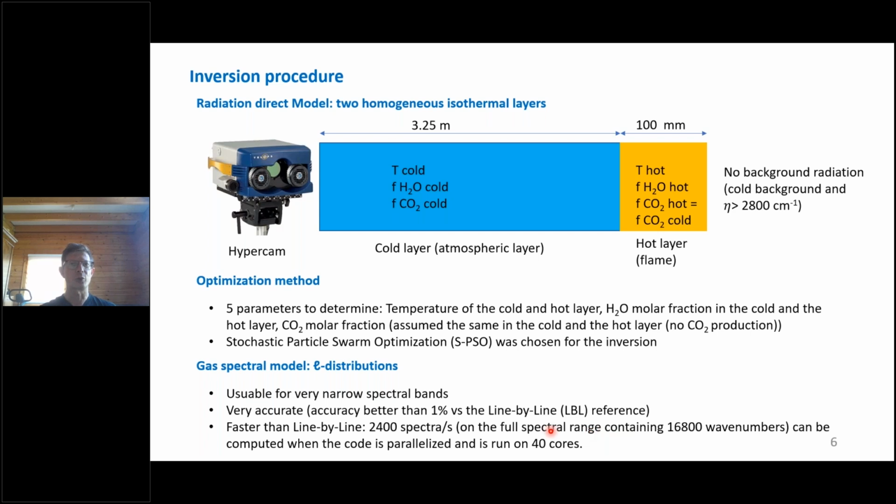And just to point out that this inversion has been made on the full spectral range. This full spectral range contained 16,800 wave numbers, which is a very high number of wave numbers.